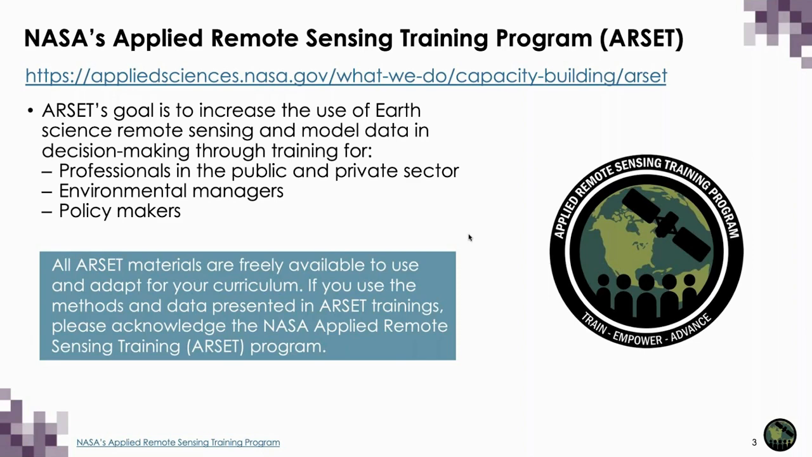Trainings are freely available to anyone with an internet connection and conducted either live, instructor-led, or self-guided, such as our Fundamentals of Remote Sensing. Since 2009, the program has reached over 50,000 participants from over 170 countries.